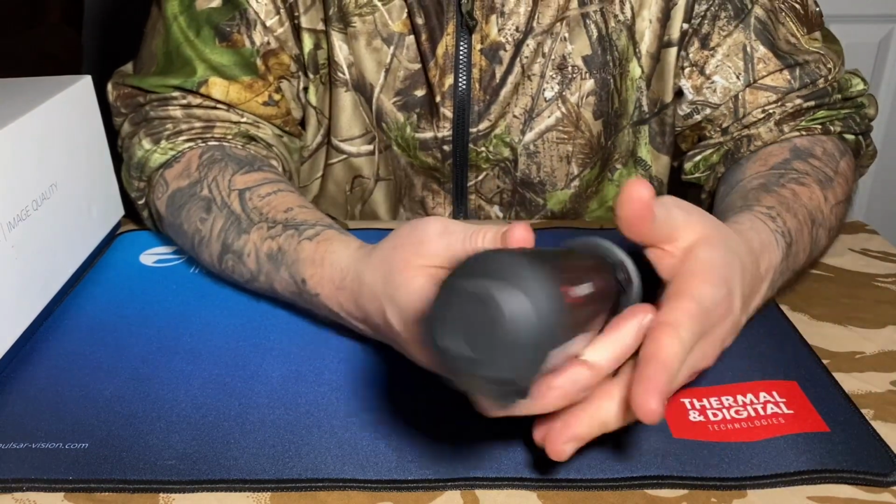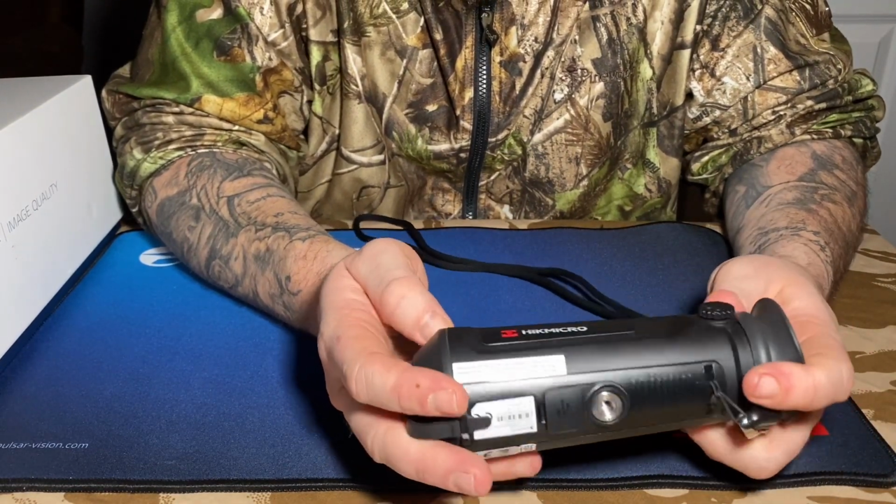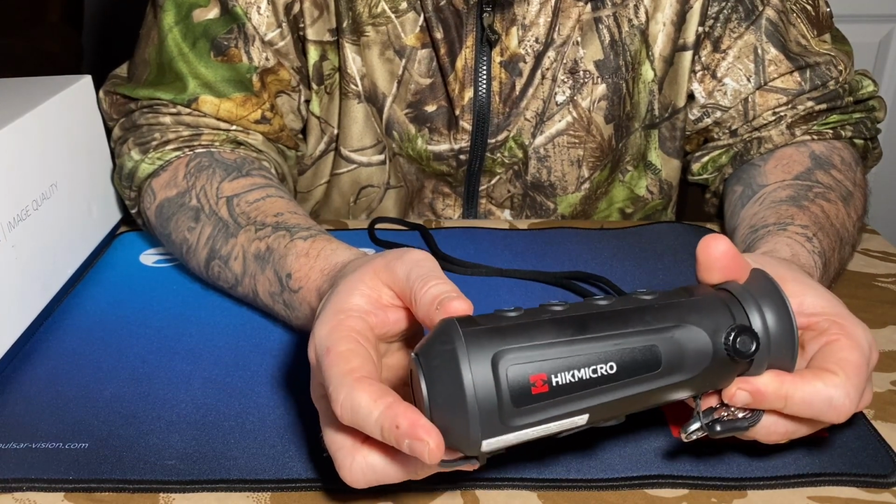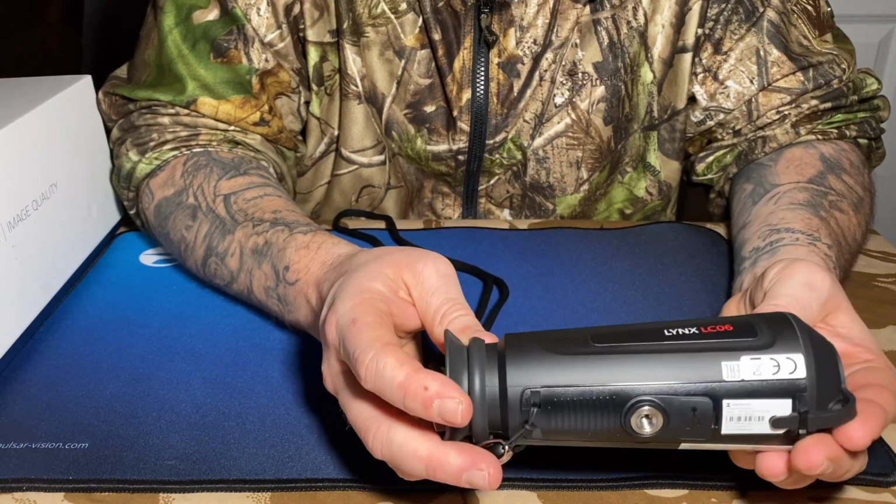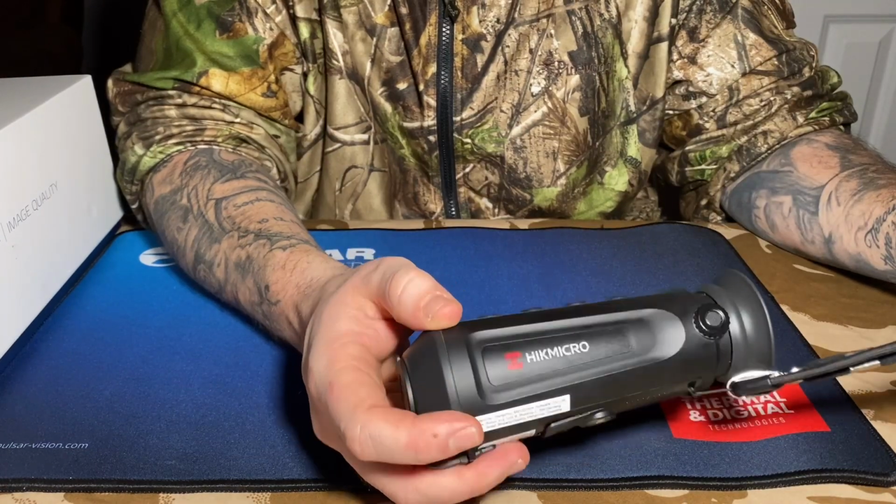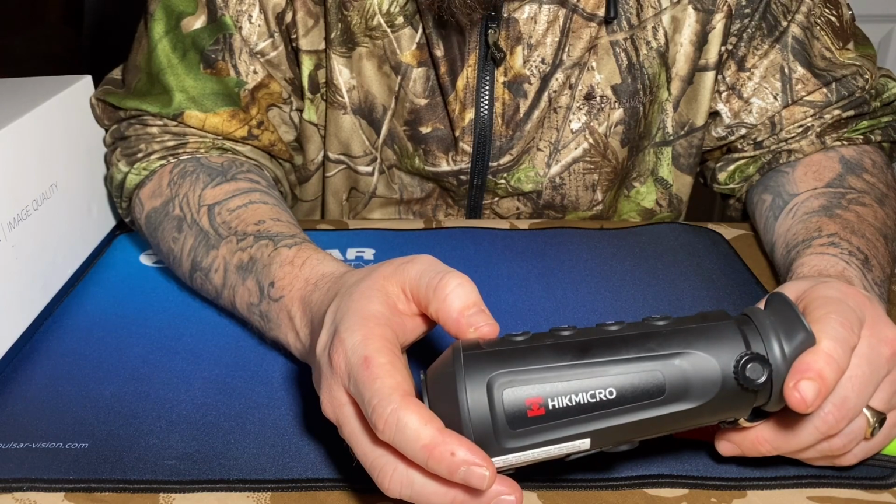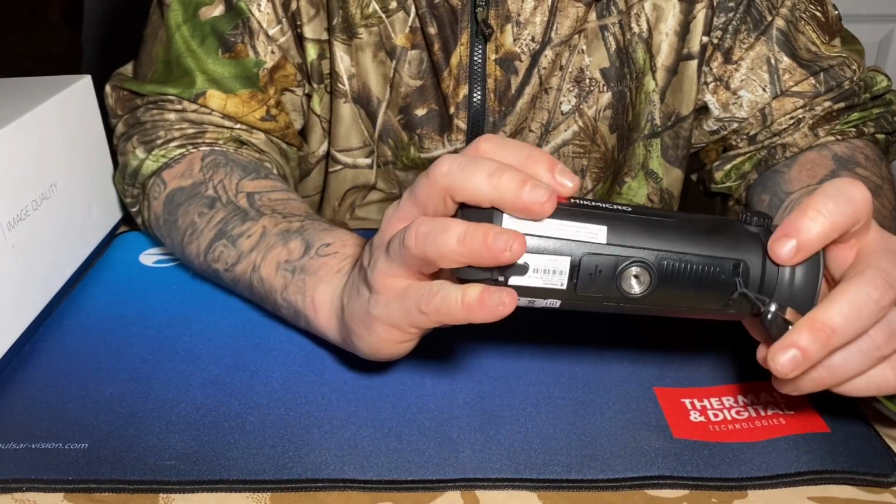But as a whole, for 400 to 470, I've seen it average about 449, I think, maybe cheaper some places if you're lucky. But I cannot discount this for a budget entry-level thermal. For someone who's trying to get into the thermal world, this is a winner. Do not discount it. Fantastic for the money. If you've got 400, 450 quid spare in your pocket and you want to get into the thermal world, that is the one. Now,